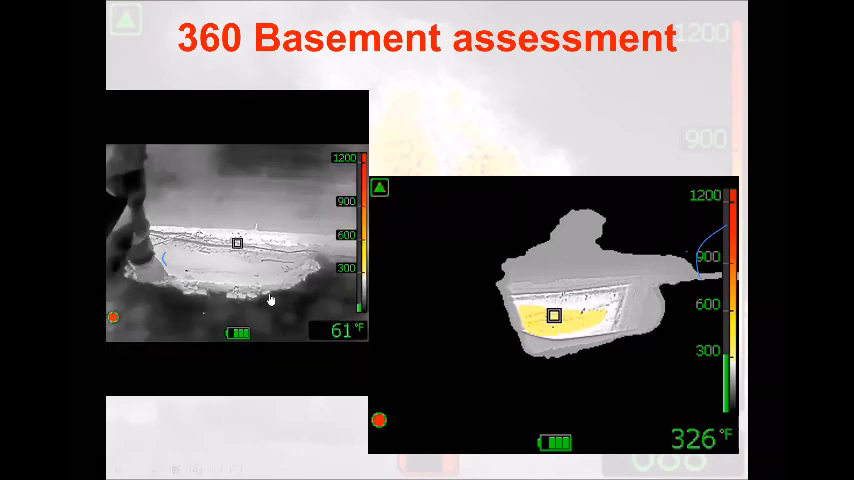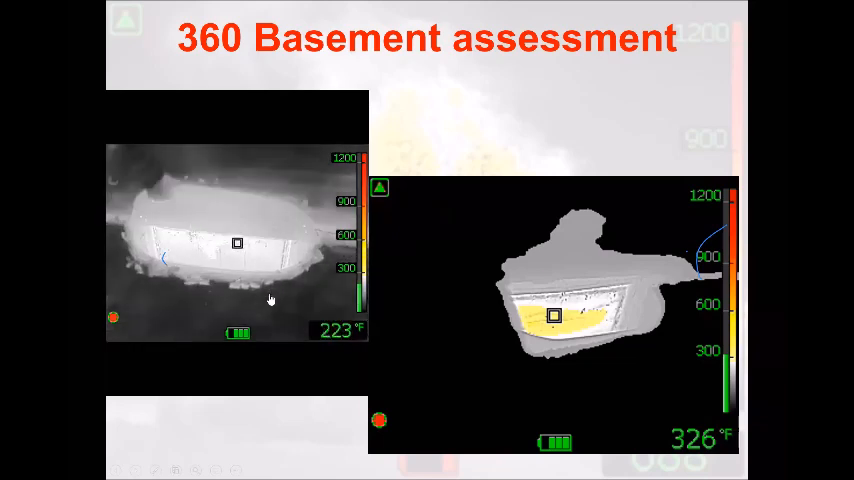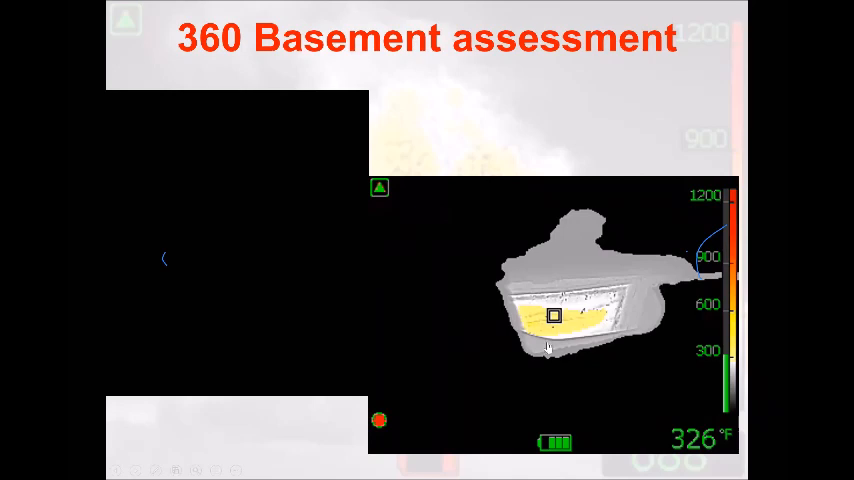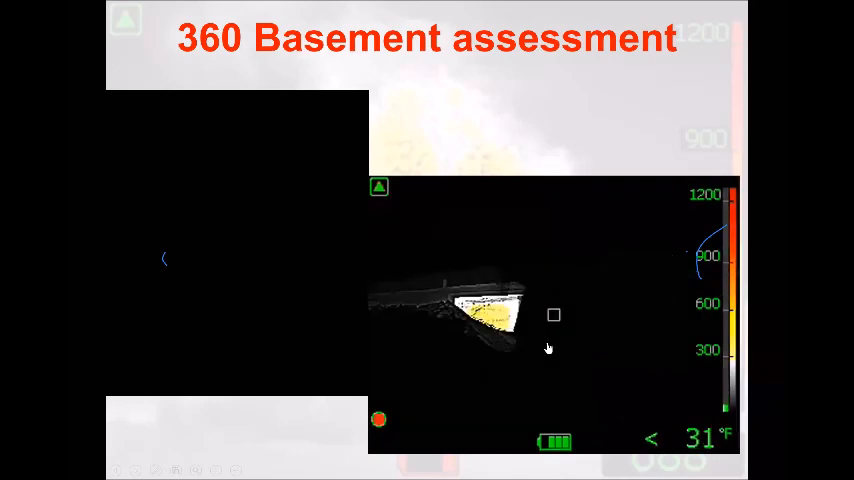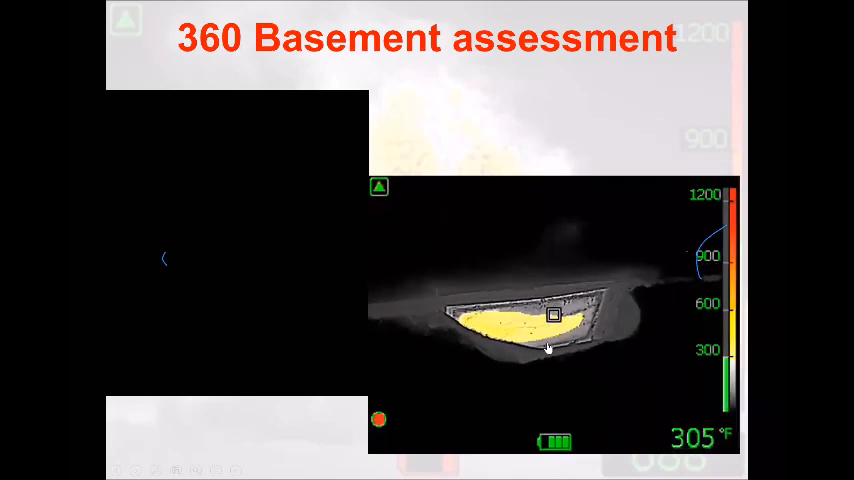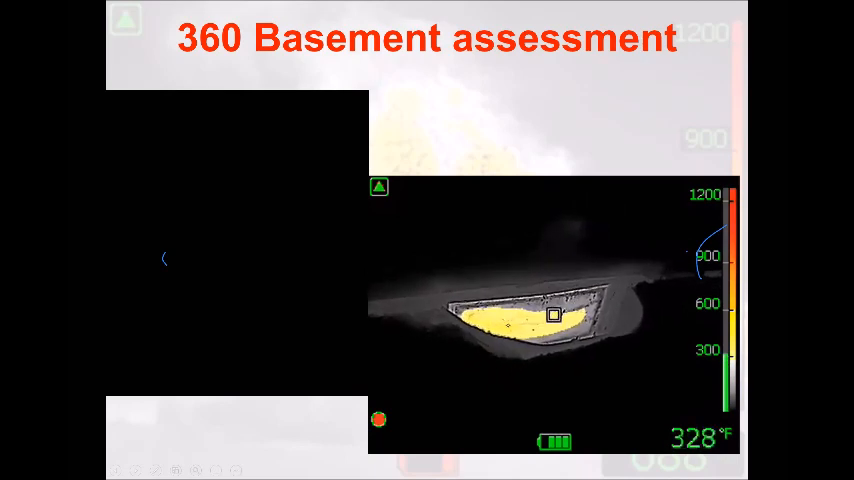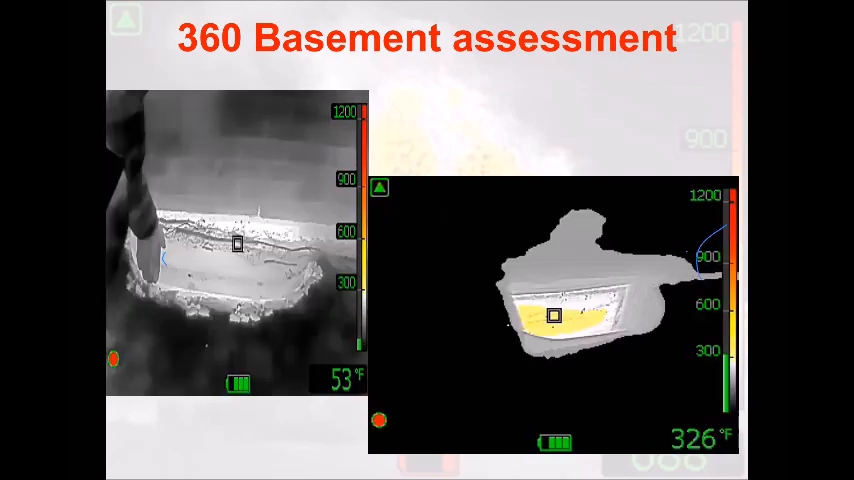This was a basement fire out in the country. It was super cold, windy. It was just a terrible, terrible fire. The basement was fully rocking, and we used the camera to identify the basement fire. Now, with that particular window right here, this was old style glass versus new style glass. Remember, new glass today has got gases inside to insulate it. So that might work to your advantage as well when the gases get warmed up.